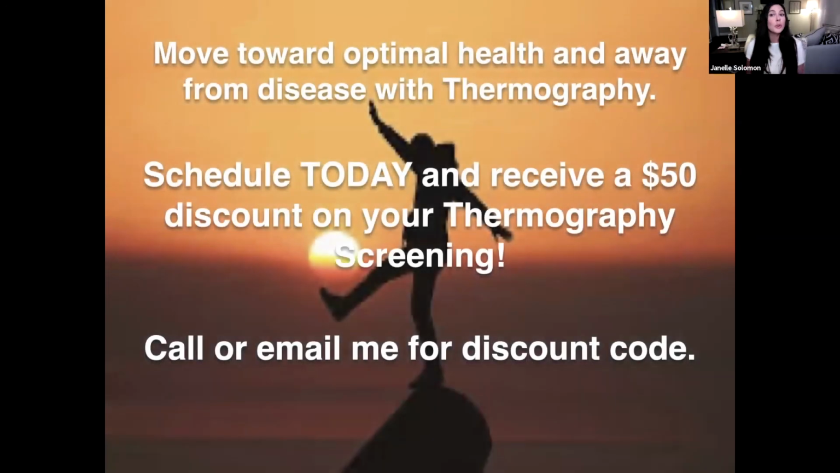So we want to move toward optimal health and away from disease. And thermography is an amazing way to help you do that.